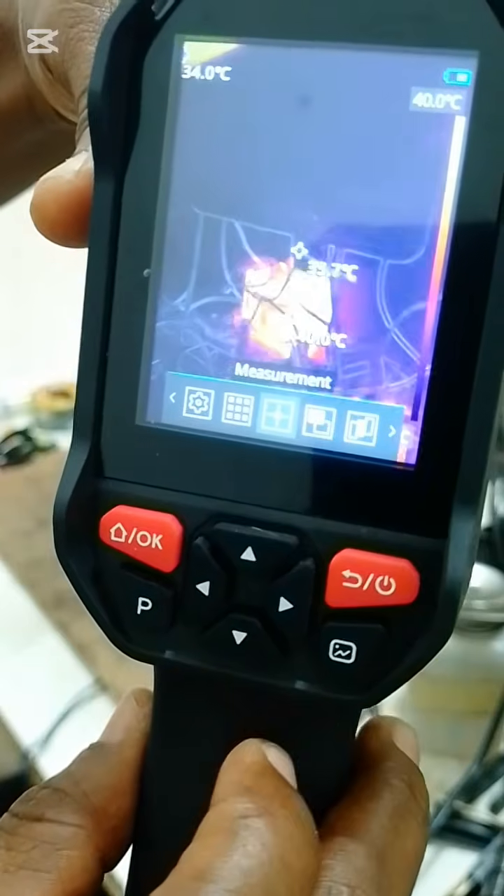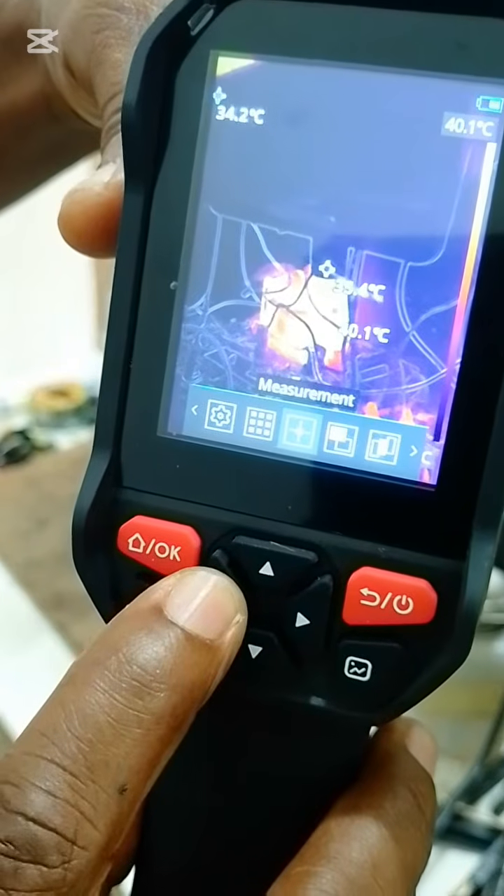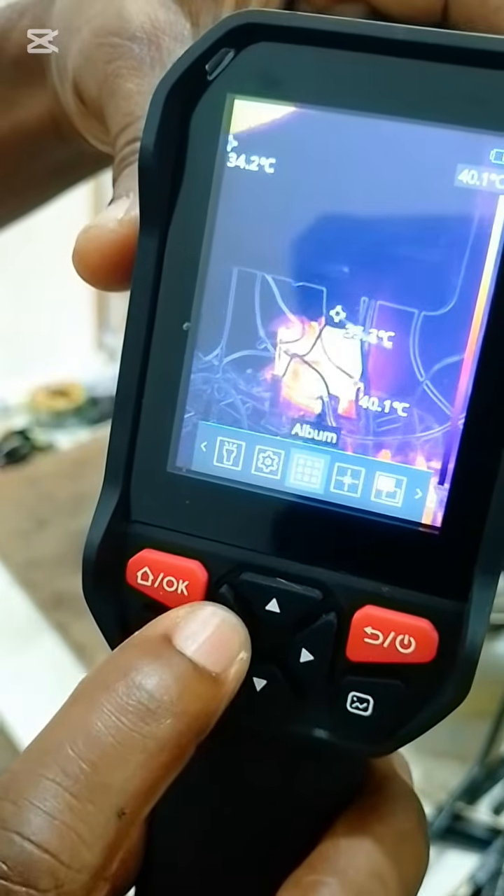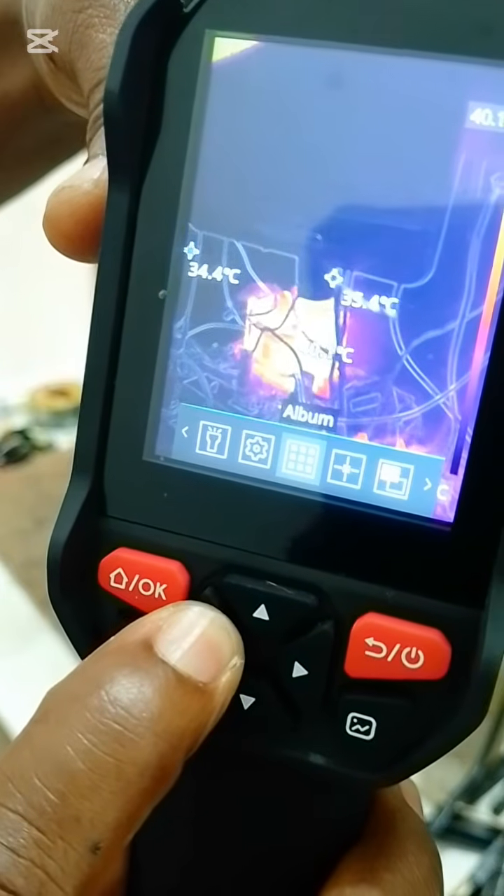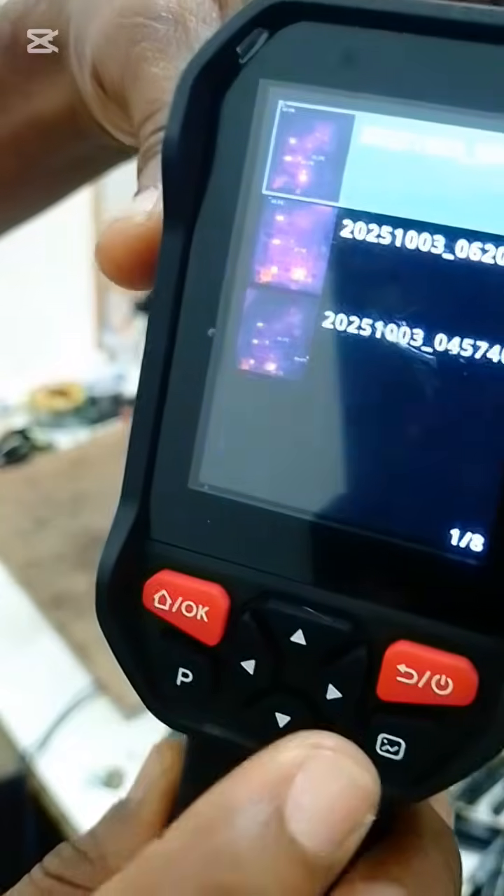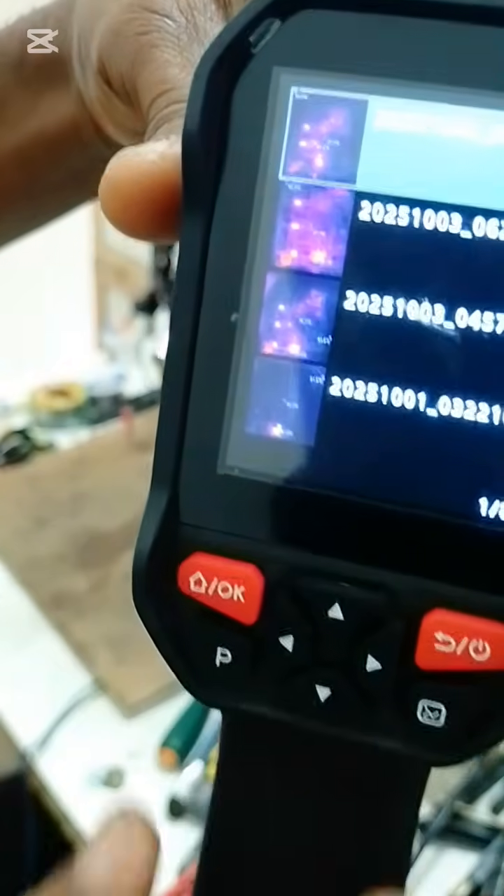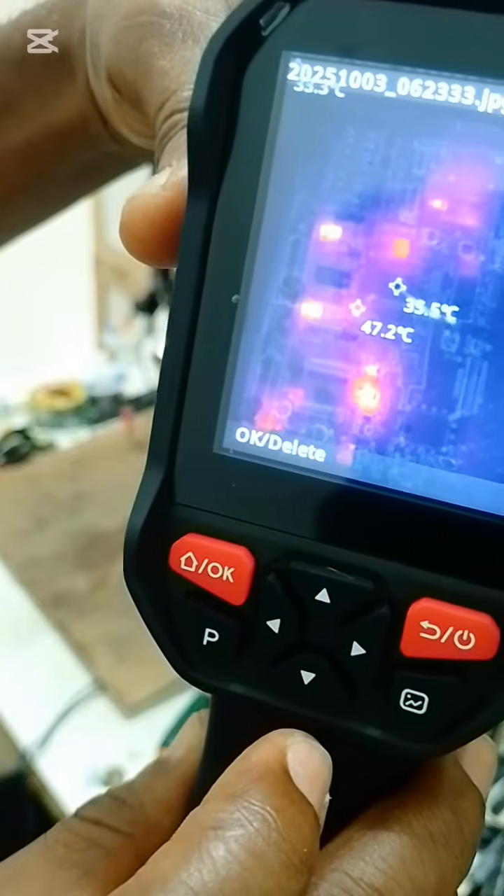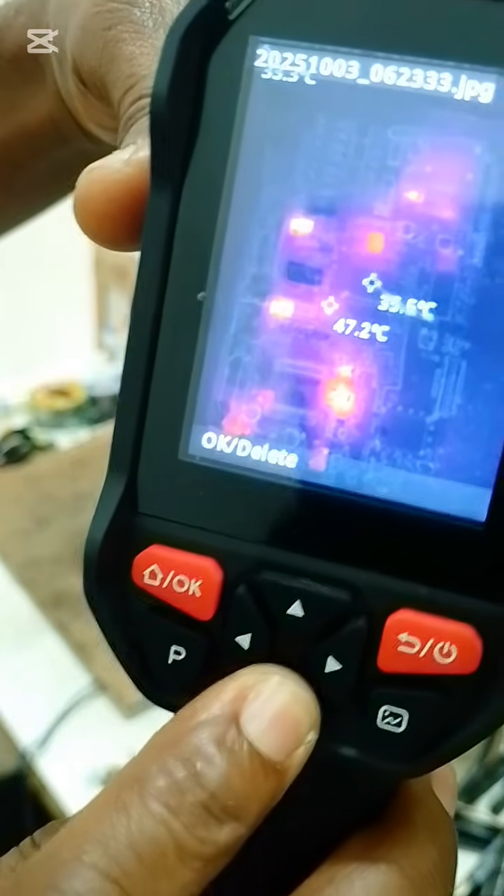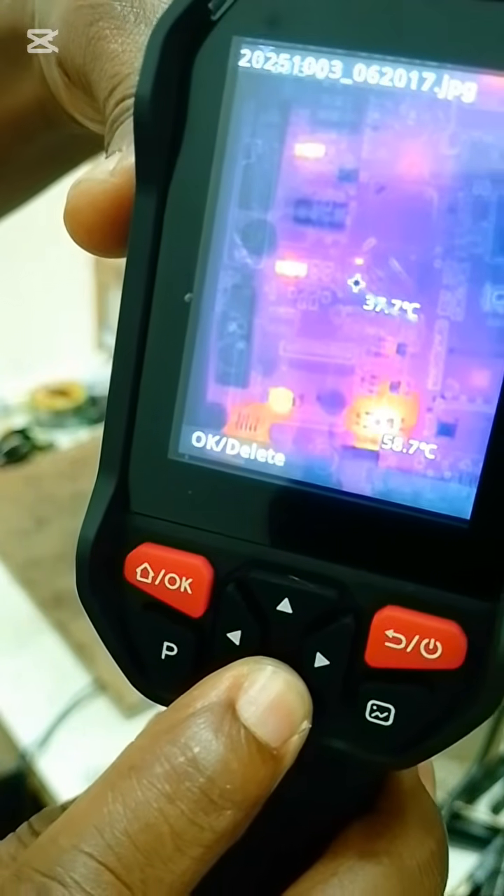So here we have measurements. We equally have the album where we have all the pictures taken. These are some of the pictures I've taken over the time of use. Look at it. These are samples of pictures taken by this camera.